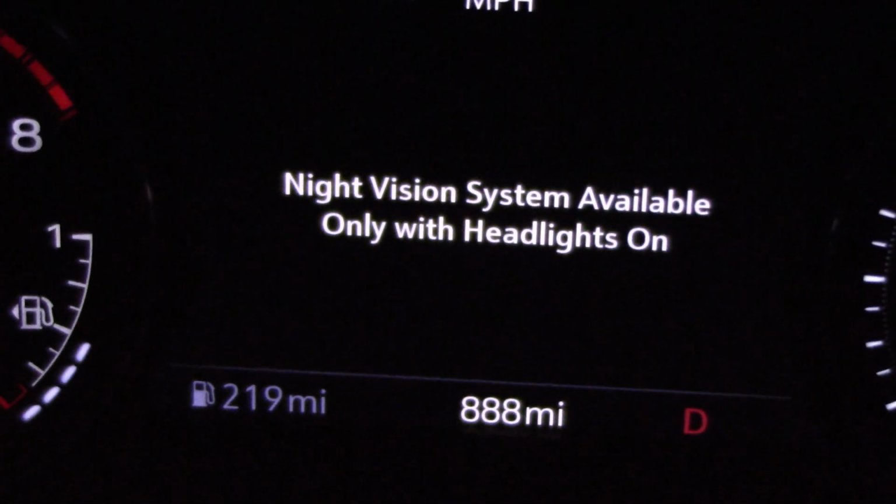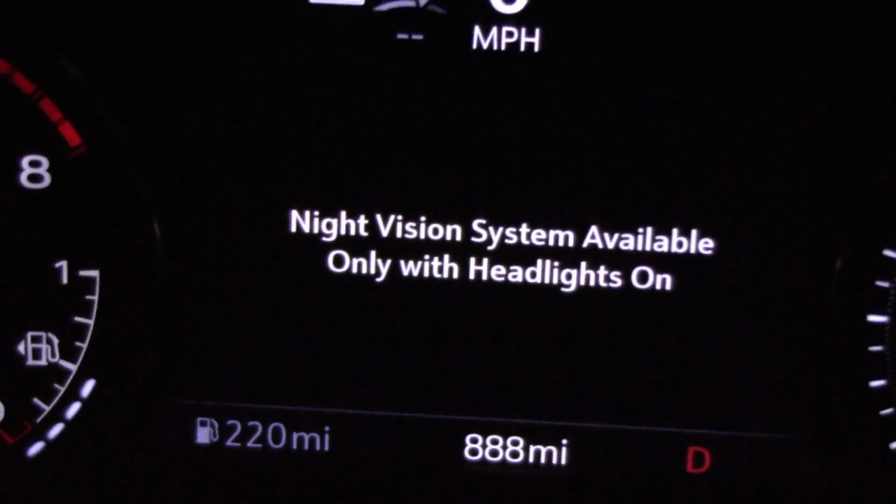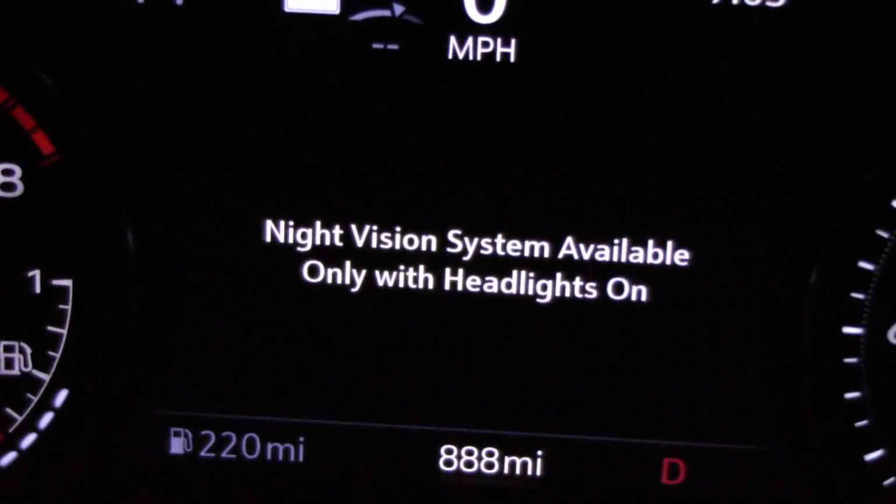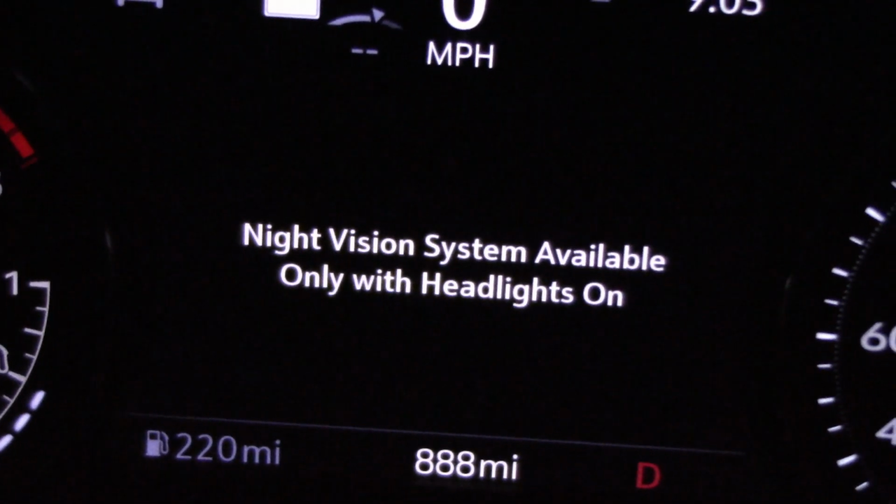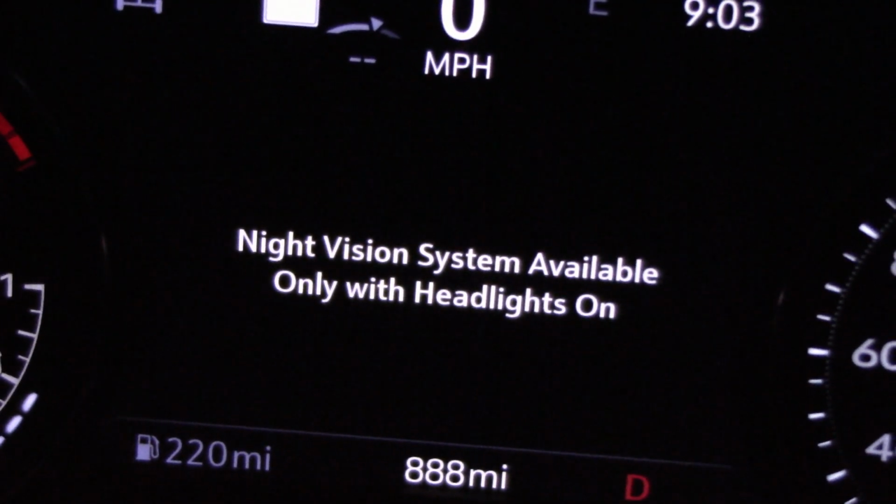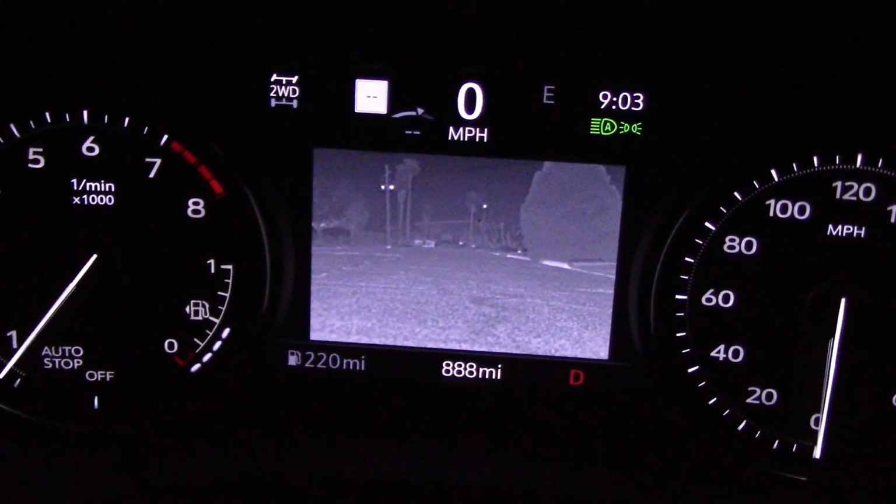One thing I find curious, if you turn the headlights off, it tells you that the night vision cuts off, which is kind of odd because there might be situations where you want to drive without the headlights and want the infrared, like let's say four-wheeling at night and hunting game at night and don't want to spook the animals, but you have to have the headlights on for some reason. Okay, if that's the way it is, that's the way it is.